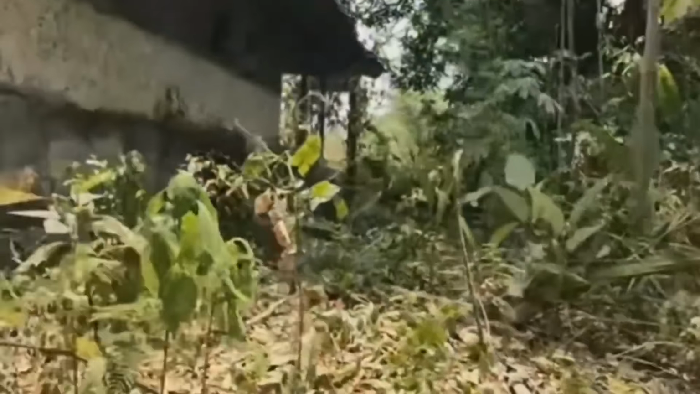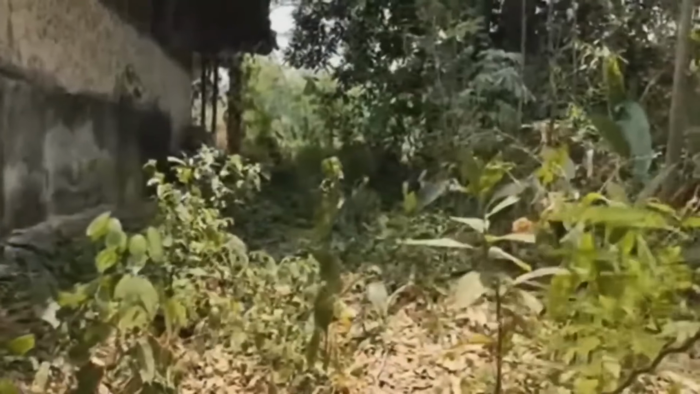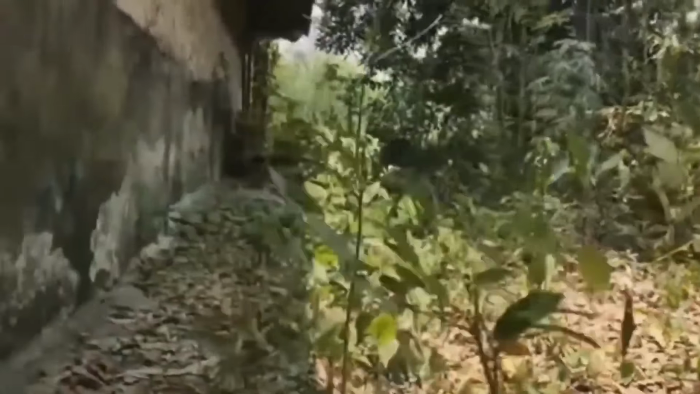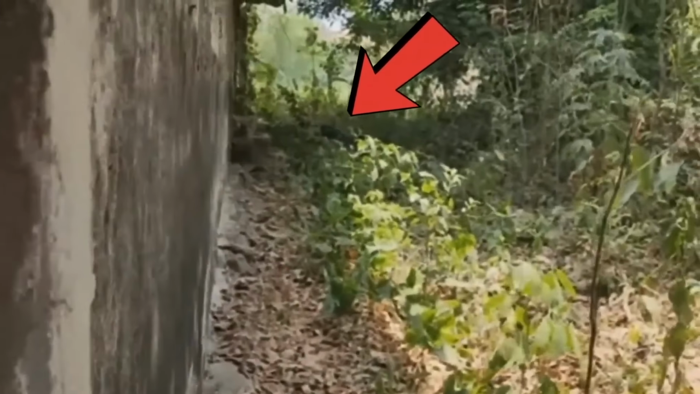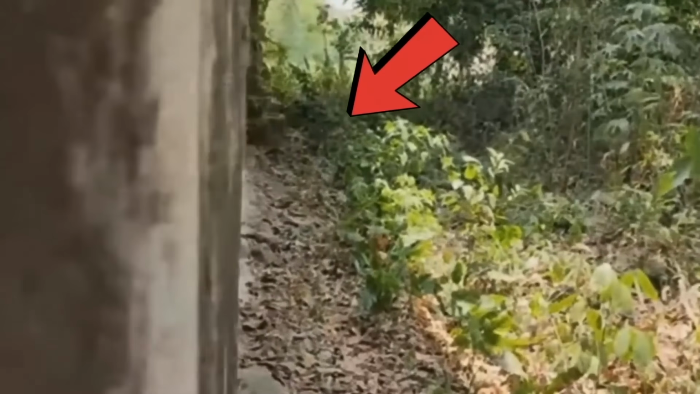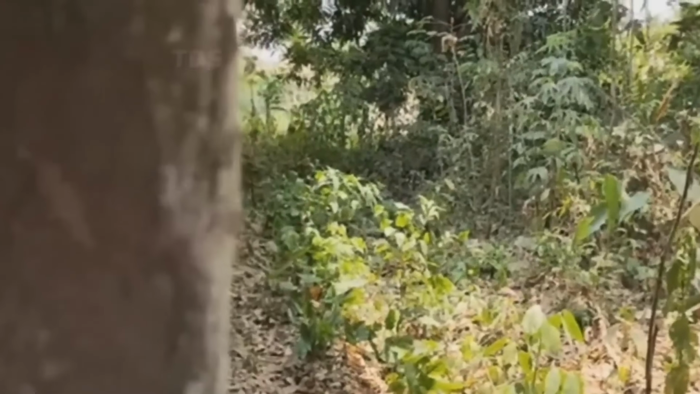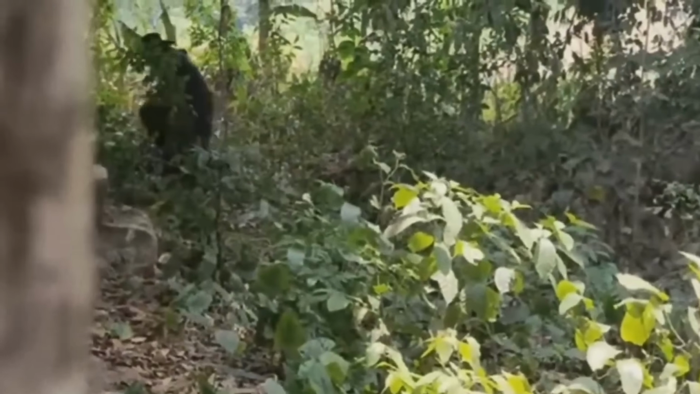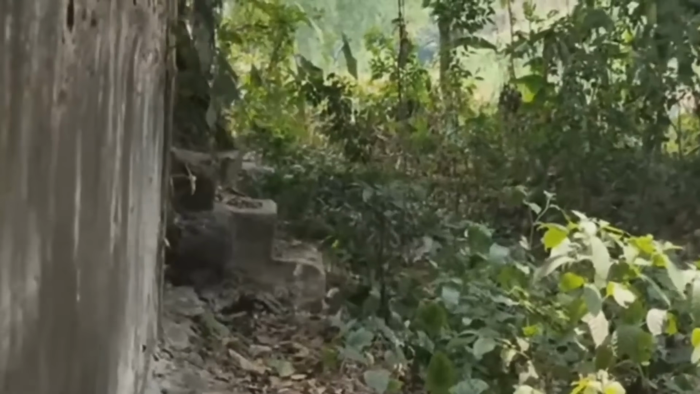This next clip is a personal account from Alexander Sanchez, and he has captured truly some unsettling footage. While out gathering leaves with his family, he captured something strange on camera. As they explored the woods near an abandoned house, the camera picked up an unusually dark figure moving along the ground. It almost seemed to crawl. Out of nowhere, this creature stood up, revealing a disturbing humanoid shape.